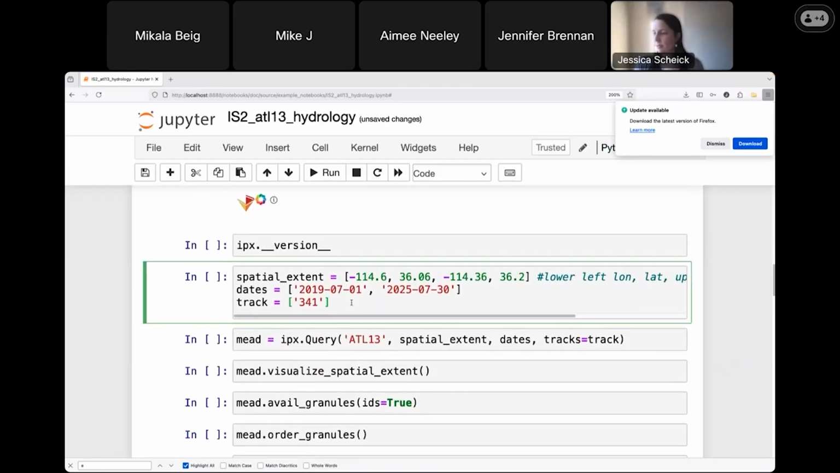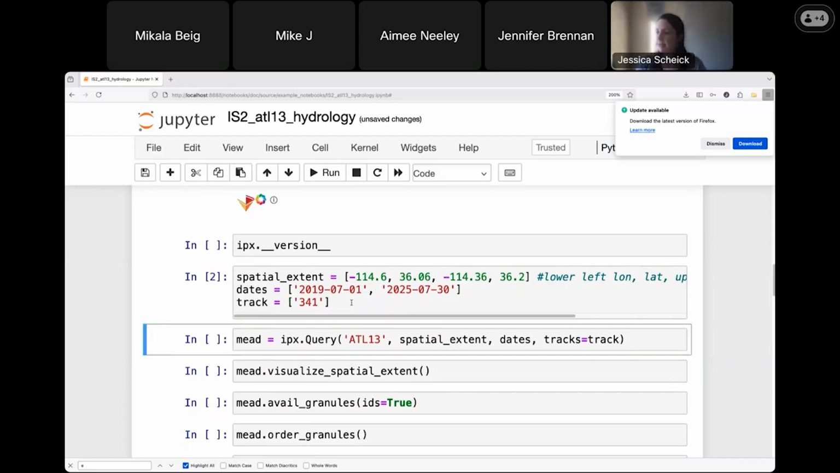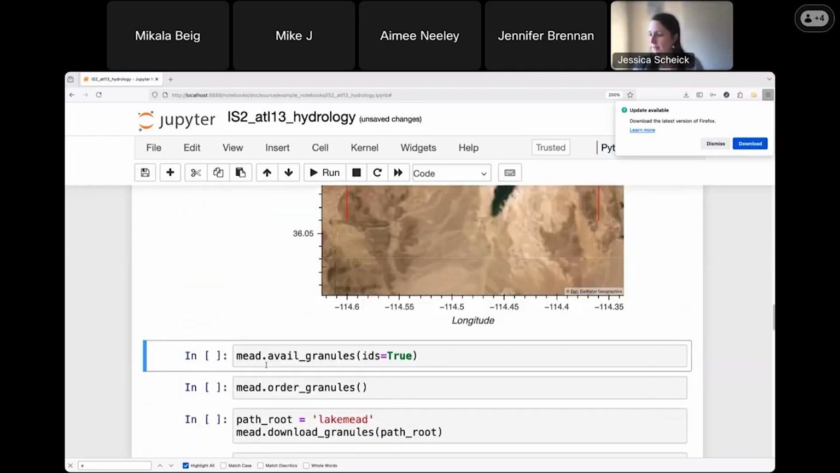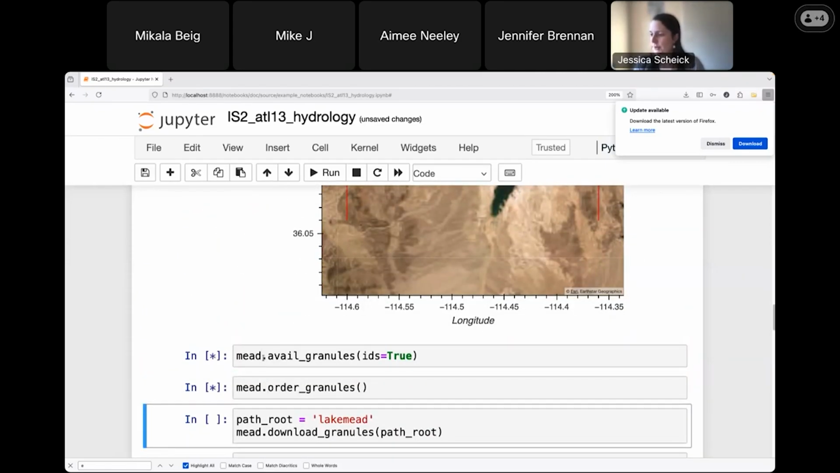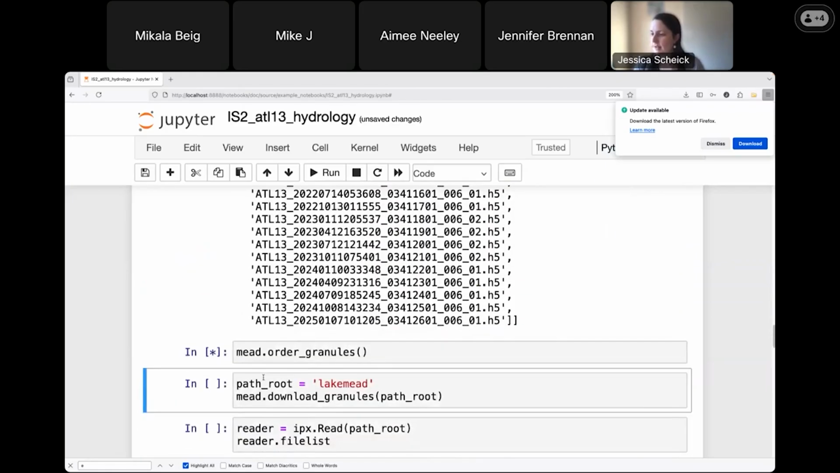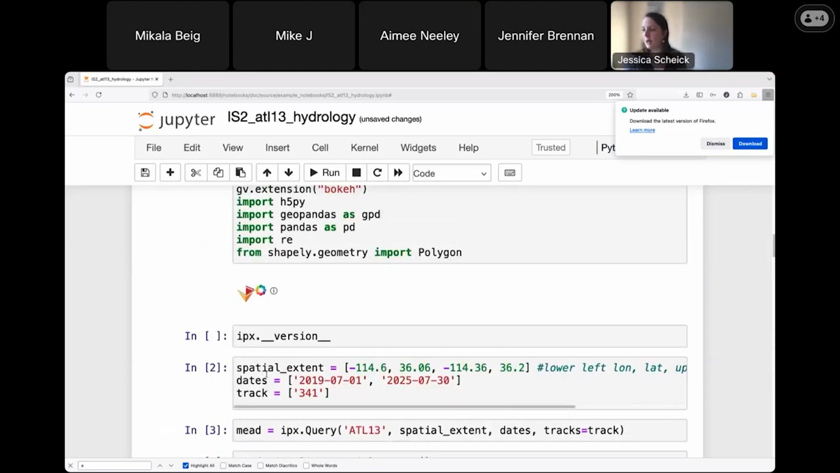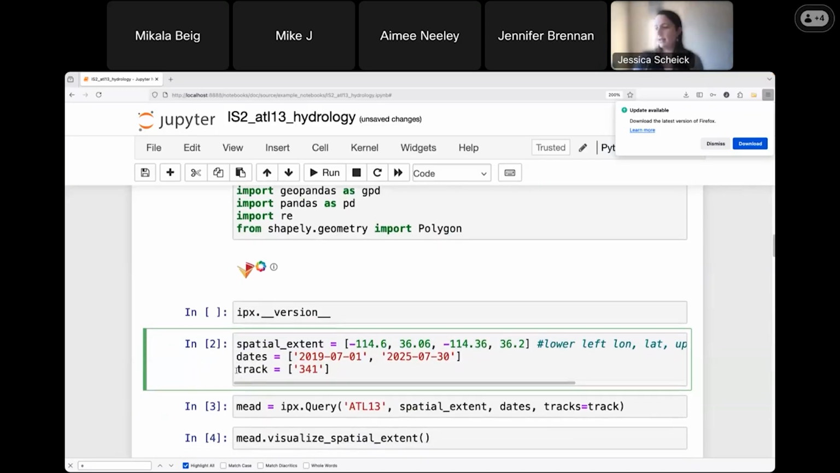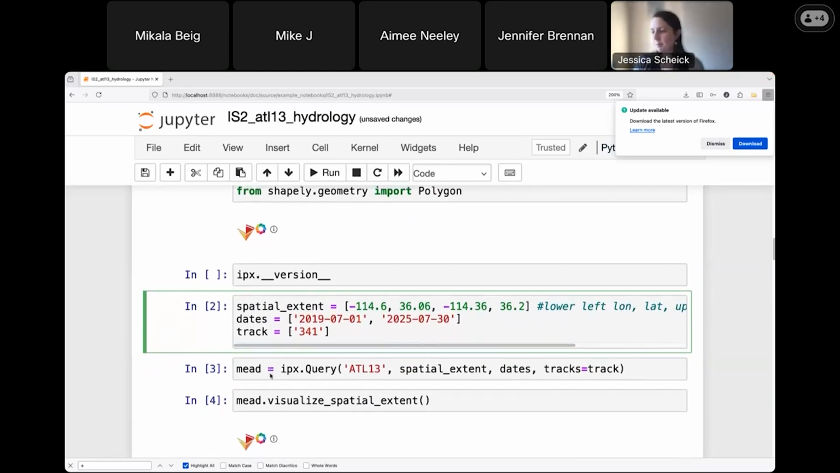That being said, we're going to look at a use case of Lake Mead, and I'm running these cells quickly so that I can get the data order itself going while I'm talking. So here we've just input our spatial extent, which is a bounding box, lower left, and then upper right, some dates. So more or less the entire duration of the ICESat-2 satellite. And then we're going to look at a specific track that happens to fall over Lake Mead.